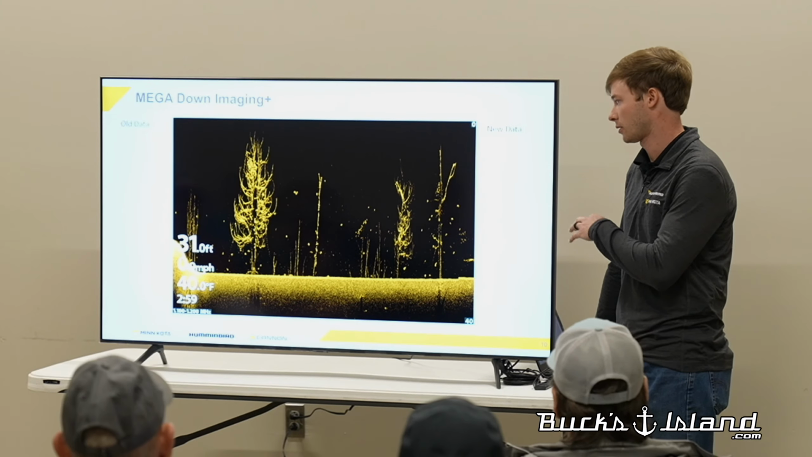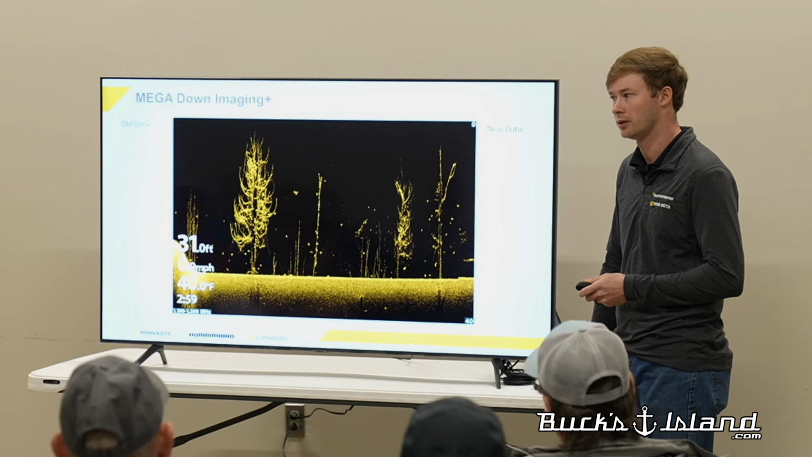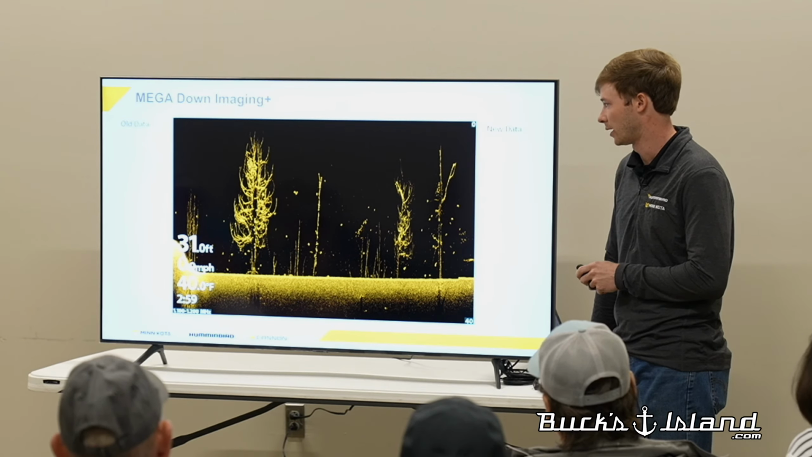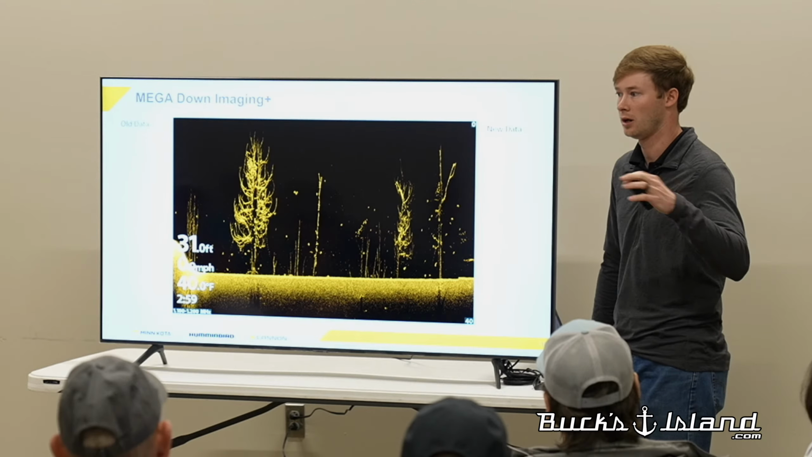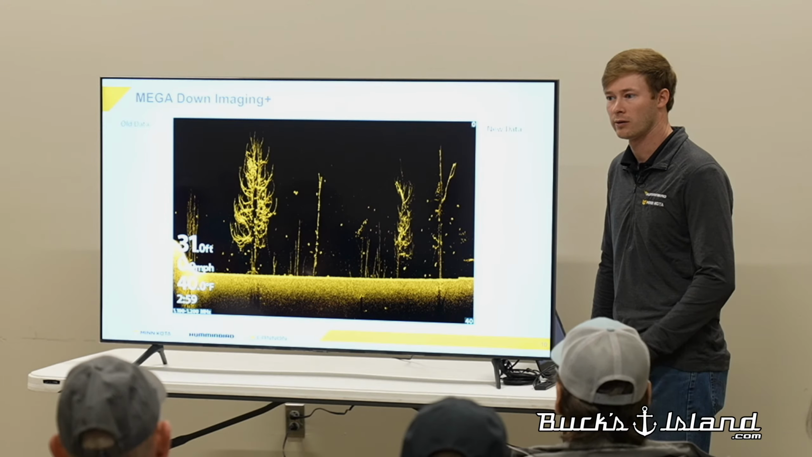Me personally, I like to run my down imaging at 455. I just feel like the cone angle is a little bit broader there. So I always run down imaging in 455. Deeper the water, put it in 455. If anybody's fishing Smith Lake or any deep water Martin anywhere around here, I like to run 455 on my down imaging there.